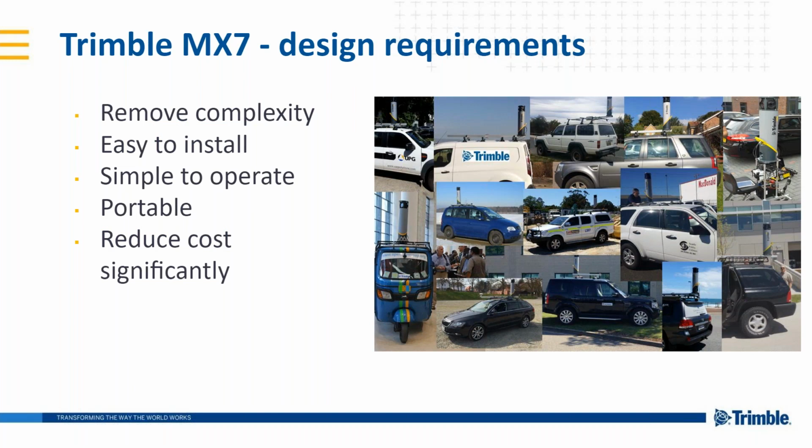When we designed this system, we really wanted to look at creating a mobile mapping solution that was easy to use and easy to install. Up to the point of the launch of the MX7, mobile mapping systems could be quite complex, with computer systems and all kinds of things that you needed to install on or inside the vehicle. We wanted to make it easy to install, so that it could be used not only on a typical car, but also on different types of vehicles or transportation tools.